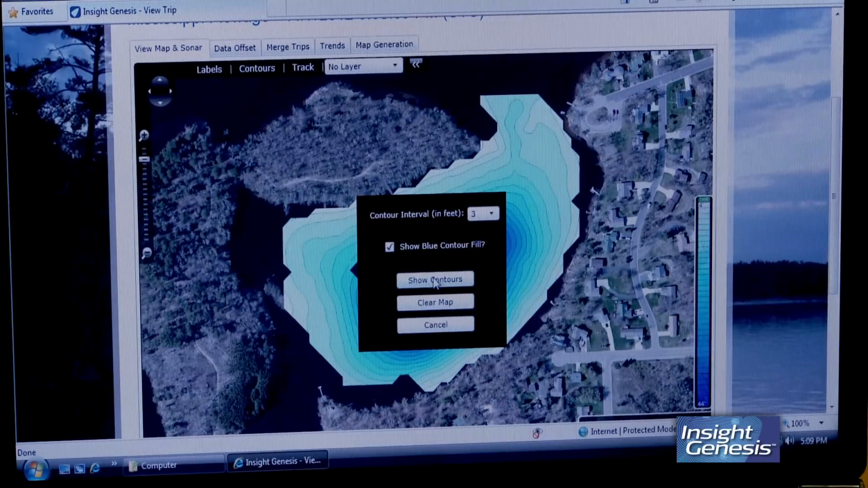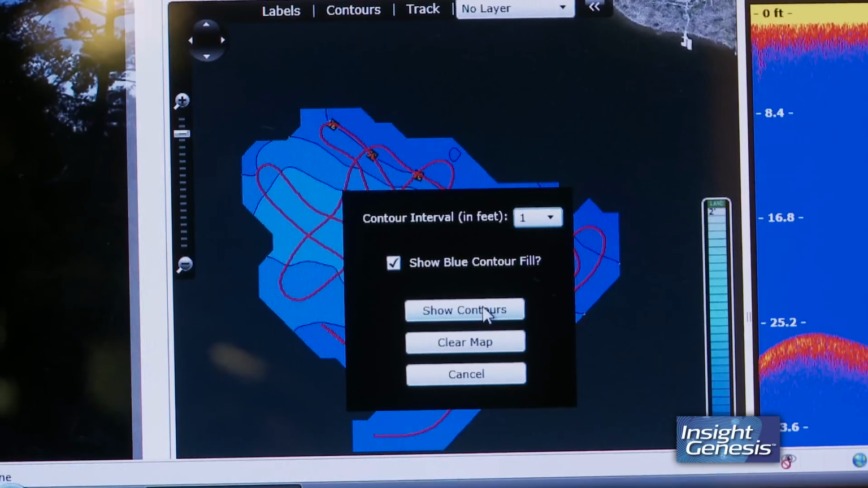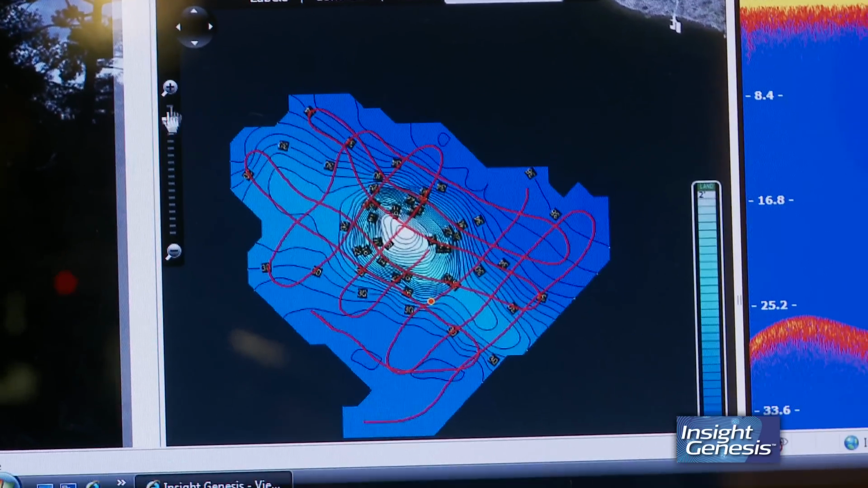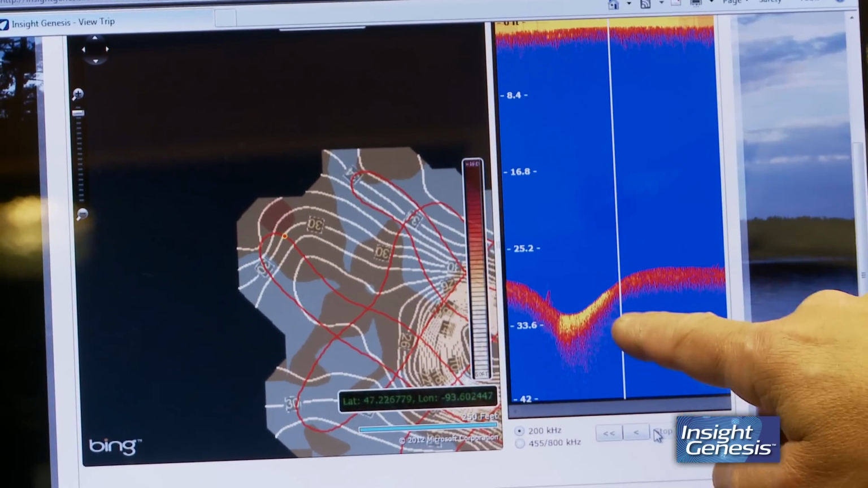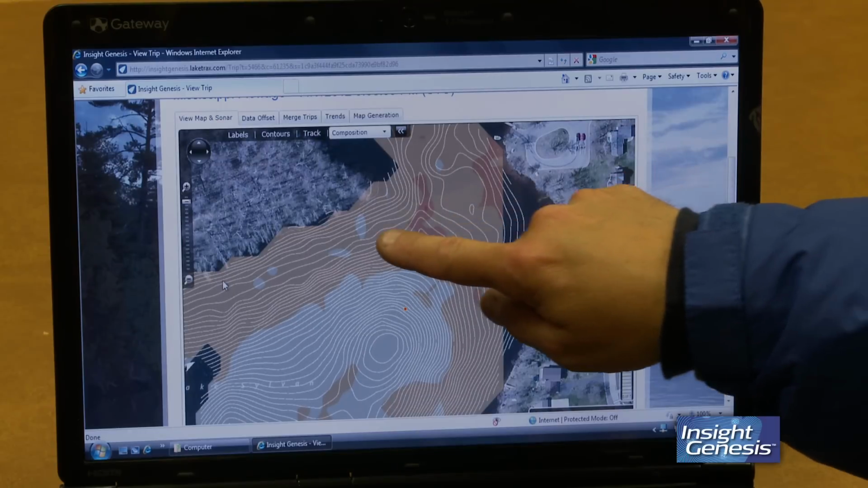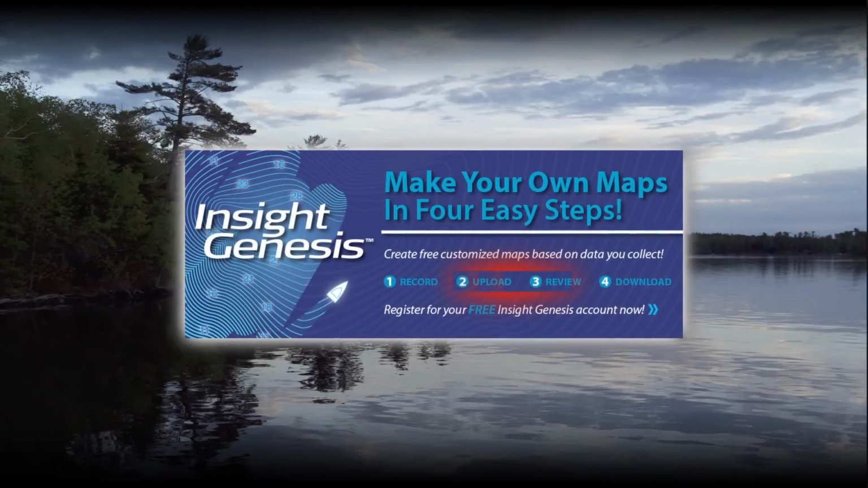And the more times you do it, the more information you give to Insight Genesis, the more detail it gives back to you. You're not only getting the contours that you would get in any of the other maps, but it's also looking at the vegetation, it's looking at bottom hardness, seeing what the composition of the bottom is. You're telling me through the sonar logging and creating the custom map, I can figure out where those soft spots are? And you think you know all the soft spots on this body of water, because you've fished this for years. Yeah, exactly. But you're going to get this back and you're going to go, I never knew that spot existed. You'll get that with Insight Genesis. Wow, that's truly customizing your map. This is the only product that allows you to do that.